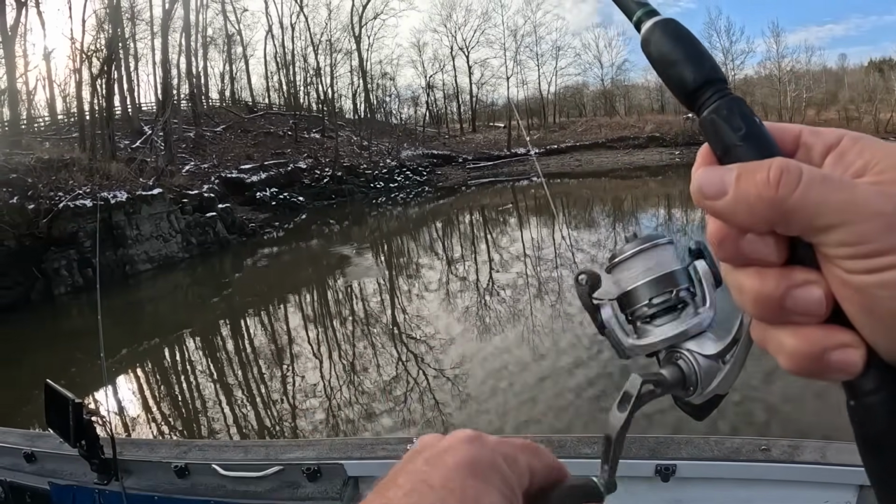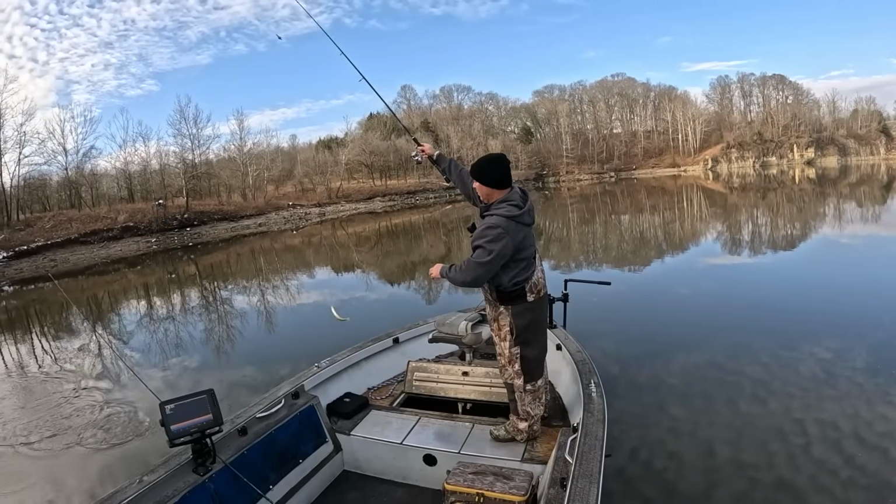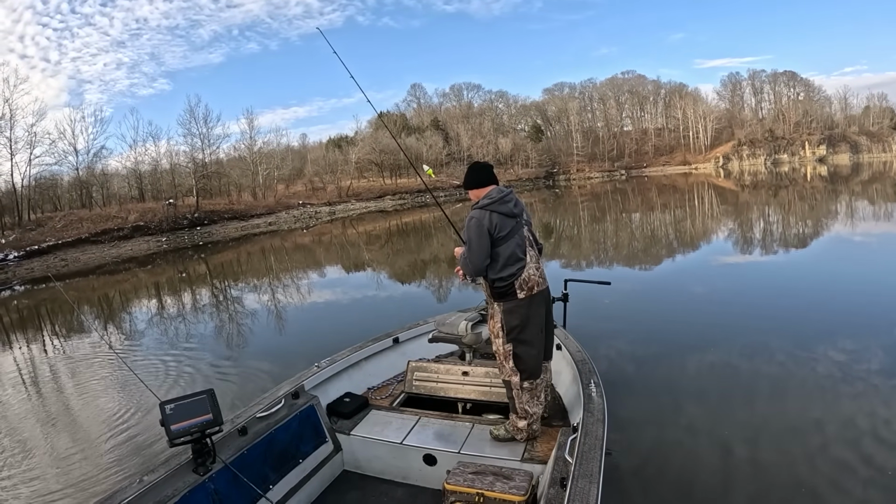And my bobber was laying down, I wasn't paying attention. This is a little guy here, we're gonna let him go for sure.